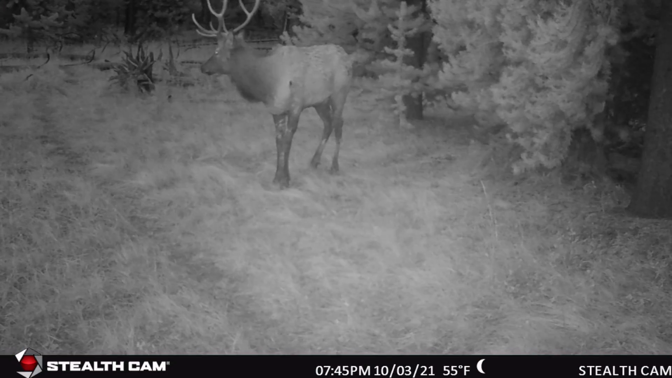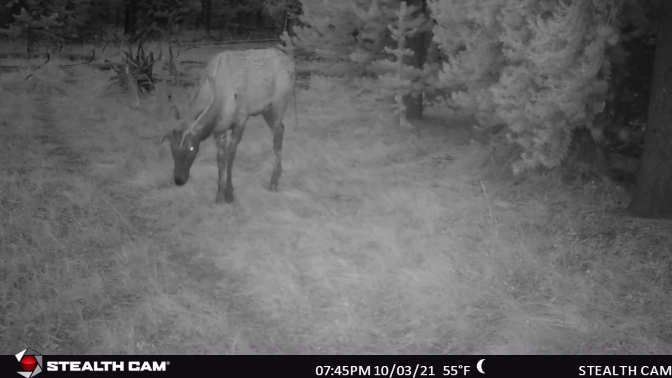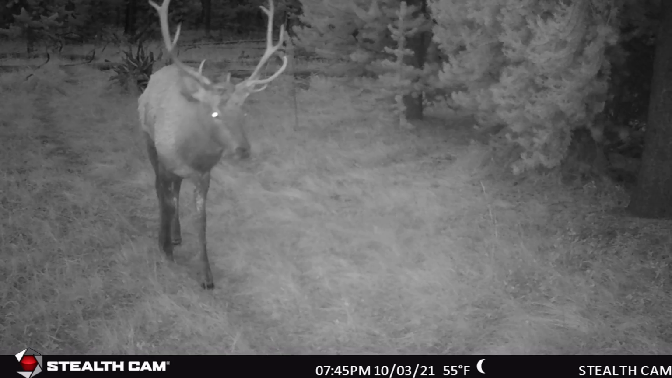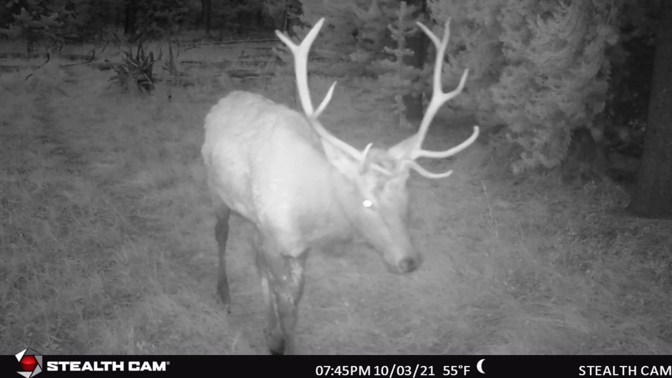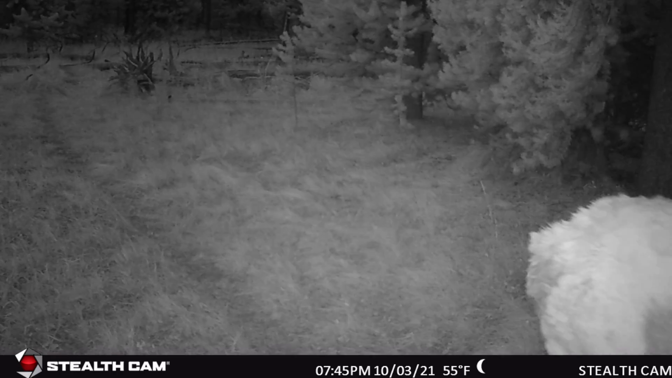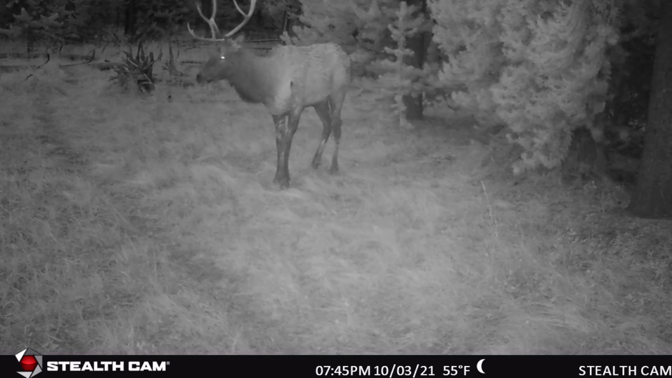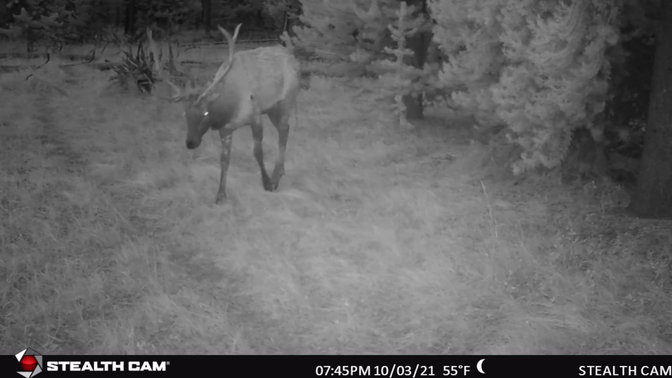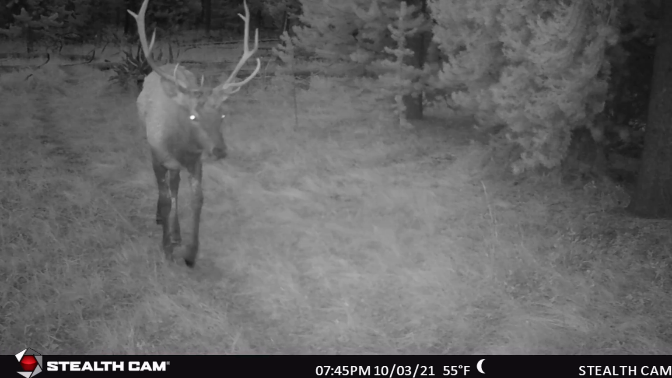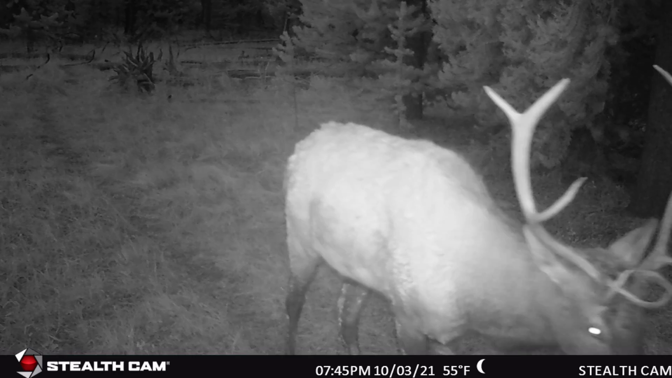Next we have another bull that I don't think I got any footage of before, but there's an interesting mark on his shoulder, and I don't know if that's from fighting with another bull or if somebody made a bad shot, but you can see he's kind of limping there. He just looks beat up, and these bulls have been through the peak rut, they've fought. This looks kind of malnourished to my eyes. I mean, I'm not a biologist or anything. It's just cool to see these warriors after a whole month of rutting and what their body goes through.